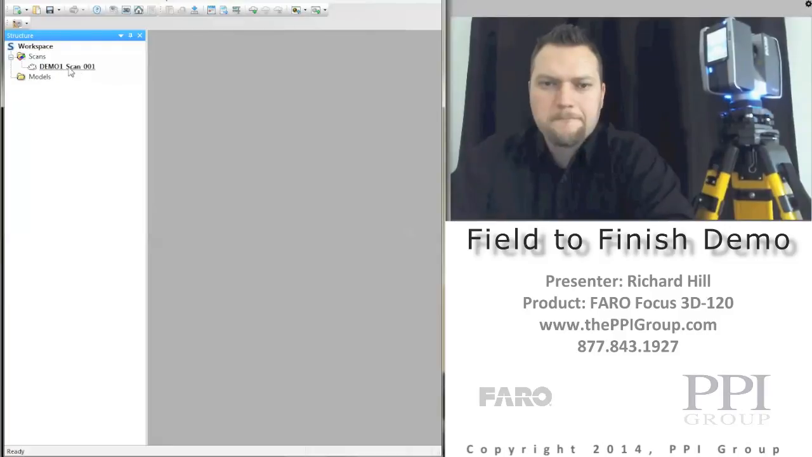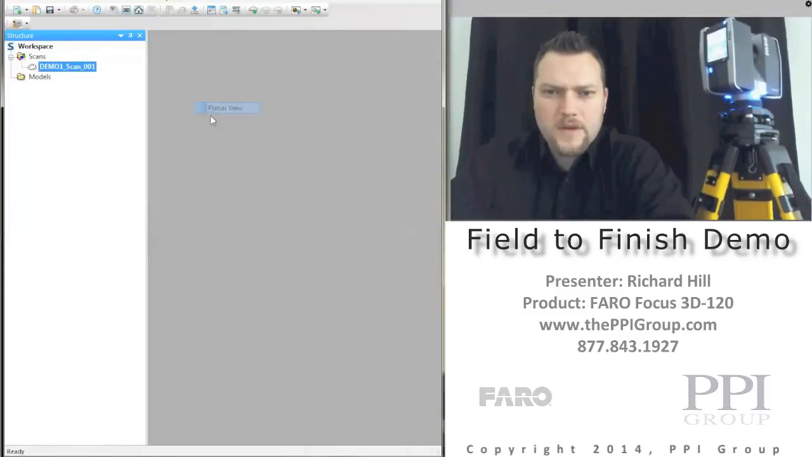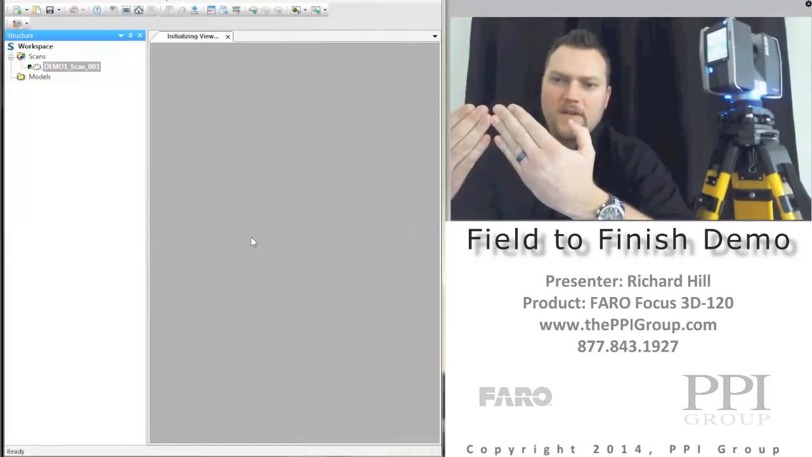So the FARO Scene software, you can see it's a file structure. We have scans. If we had 10 scans, you would see all the scans listed below here, and you would see all the names. If you ever wanted to do anything to an individual scan, you would just right click on that scan and go to View, and let's go to Planar View. The Planar View is going to be the full dome of information laid flat, so it's going to look like a Transverse Mercator view,